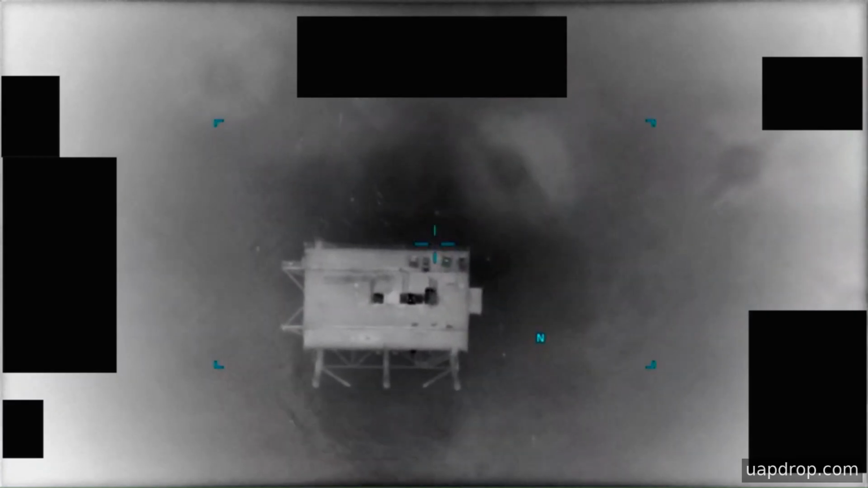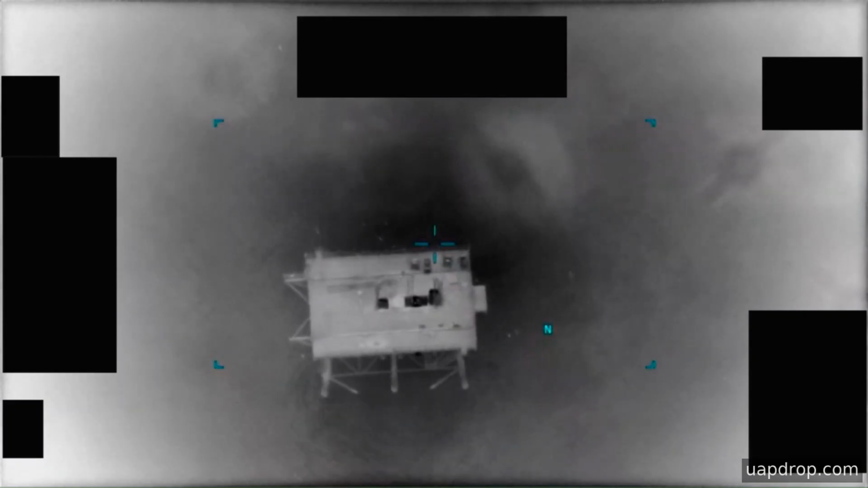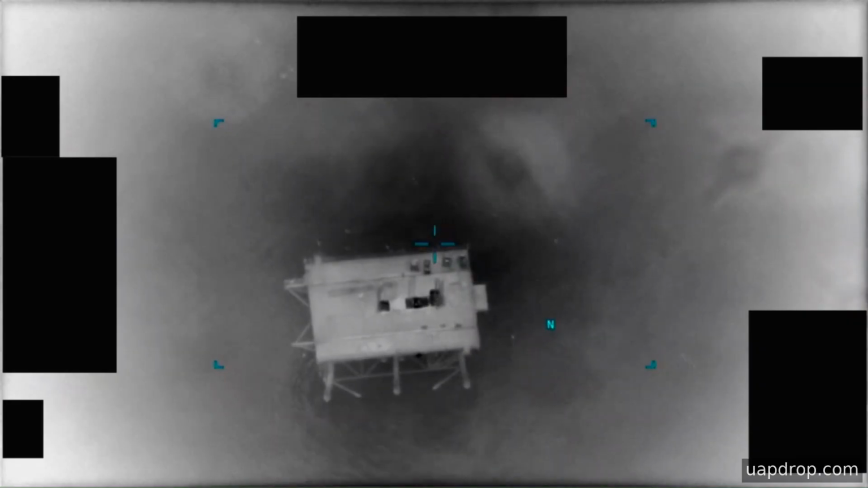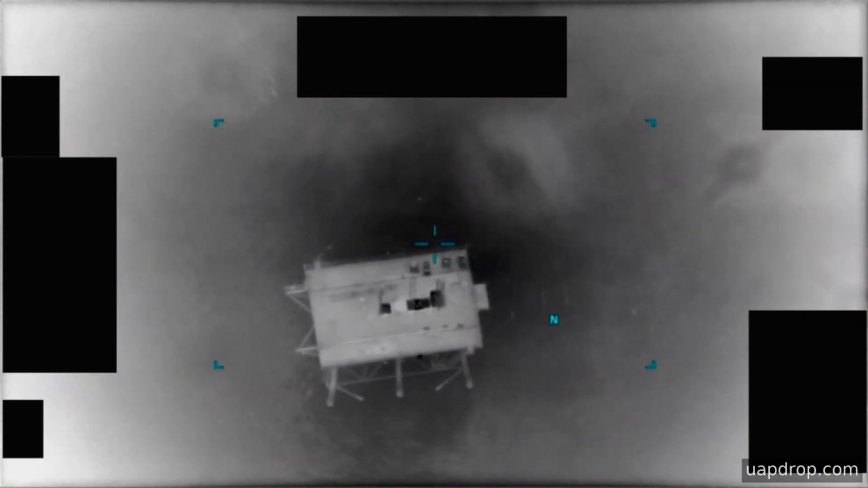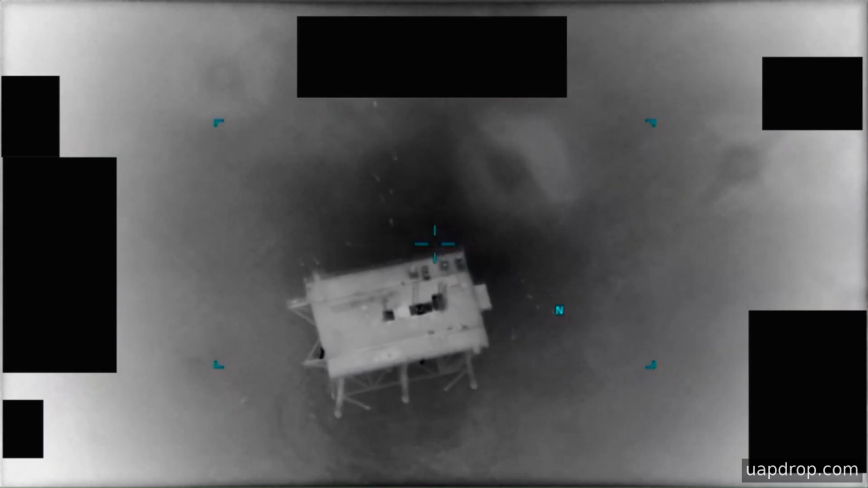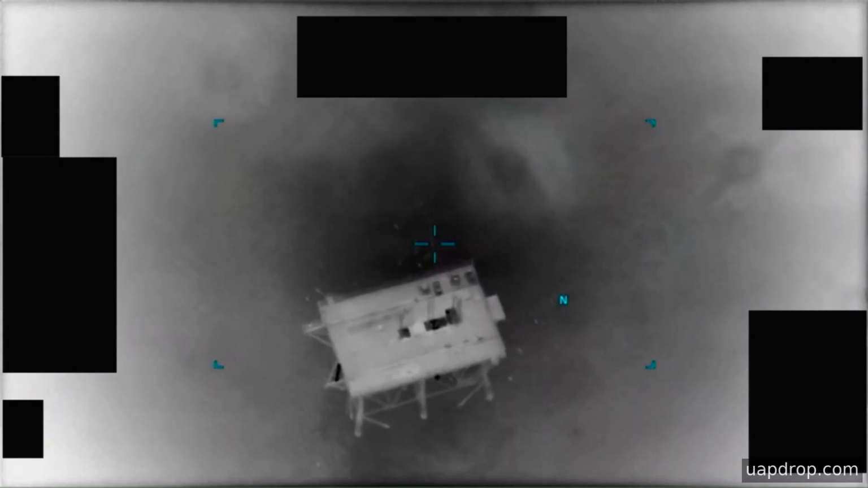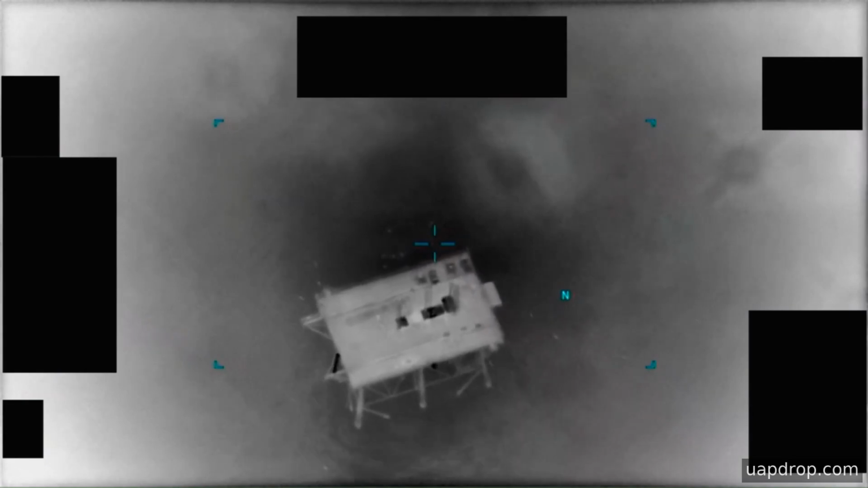Intermittently, brief areas of contrast move through the sensor view, each one entering from the lower edge of the image and tracking upward before leaving the scene. There are 3 such transits separated by long intervals of no content. The clip contains no additional overlays, no visible targeting symbology, and no audio narrative.